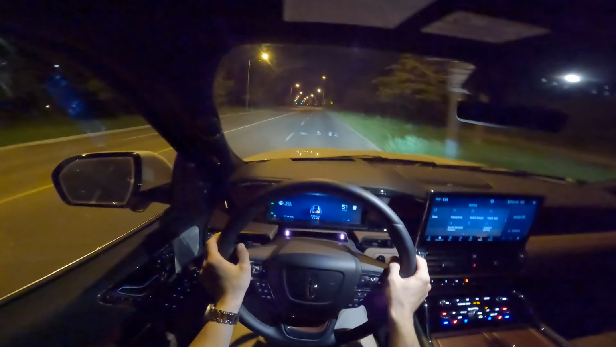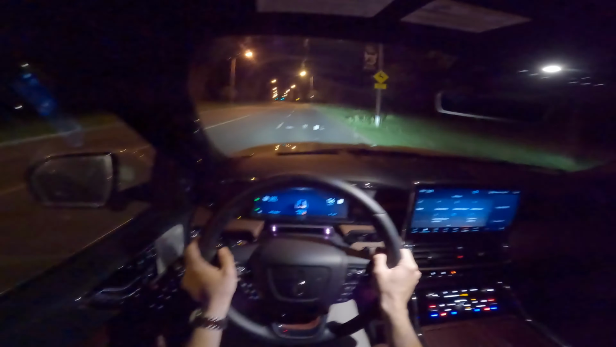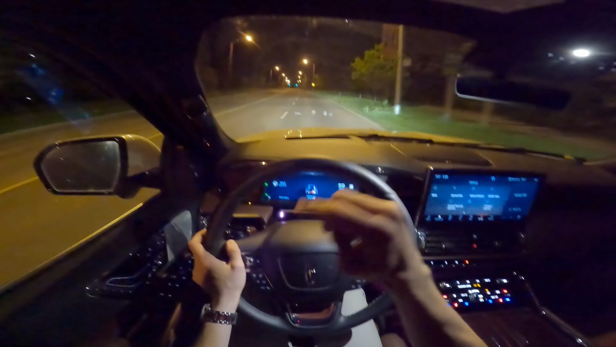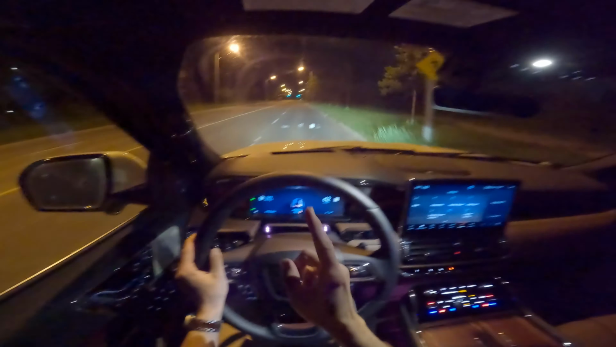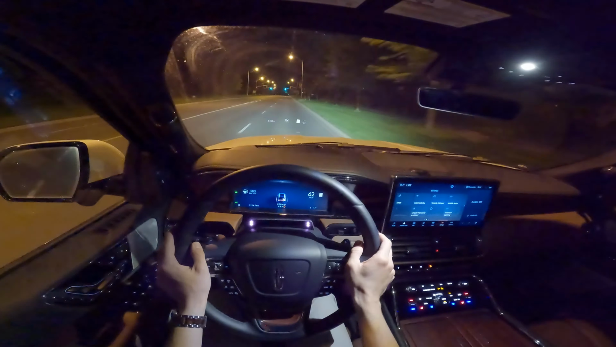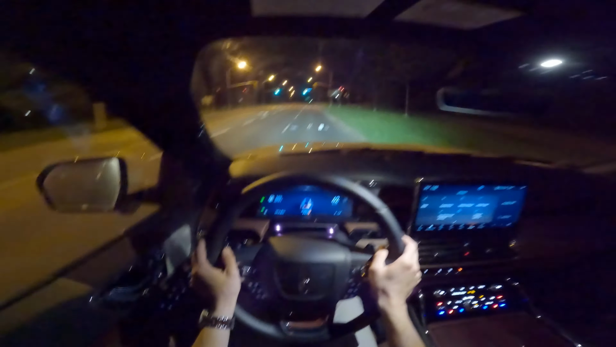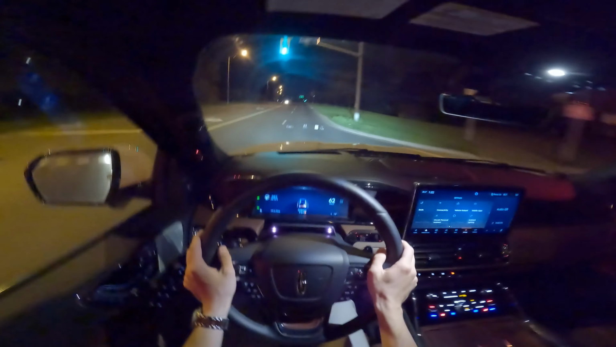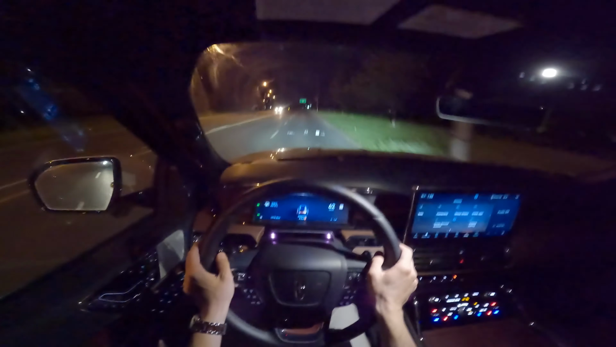Okay, but that will conclude our night POV test drive here on this 2022 Lincoln Navigator Reserve. I hope it gave you a bit more of an insight about how it is to drive this Navigator on the road and how it is to brake it if you really need to. We have two more POV test drives, one in the city where we test the smoothness of the drivetrain of this EcoBoost engine, and then one on the highway where we test the assist systems, including Lincoln Active Glide, their autonomous driving system.